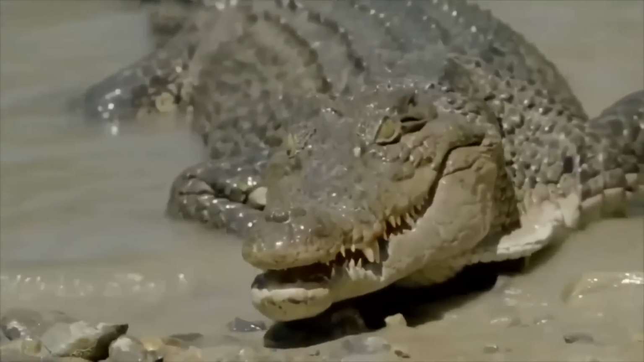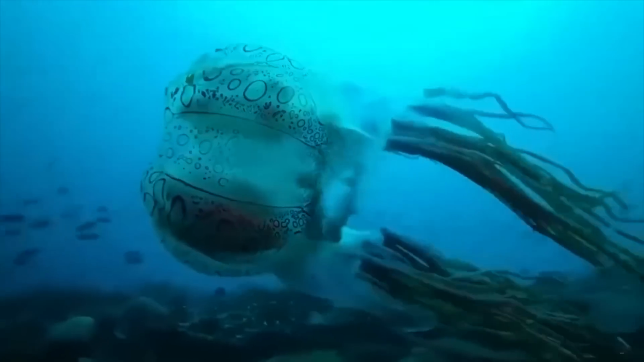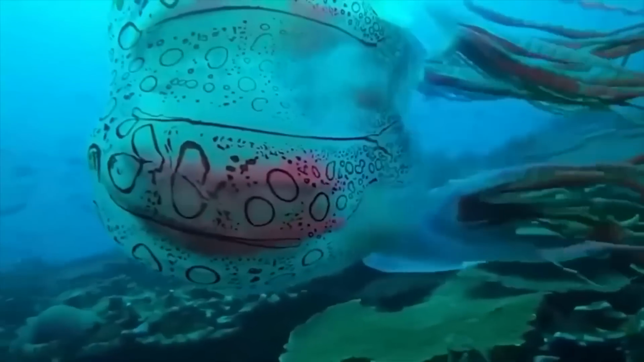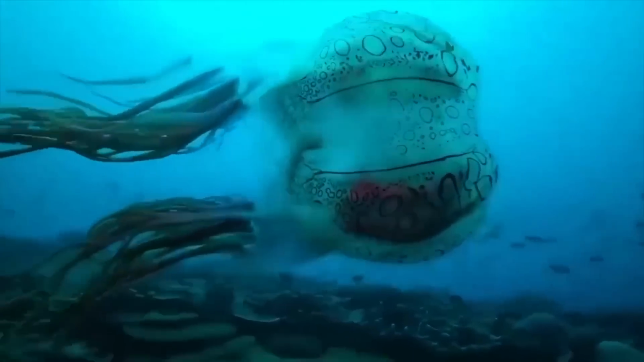Box jellyfish. Now let's talk about this deadliest but the prettiest creature ever. It is the box jellyfish. Now, don't be fooled by its delicate and almost see-through appearance. This thing is a silent killer.